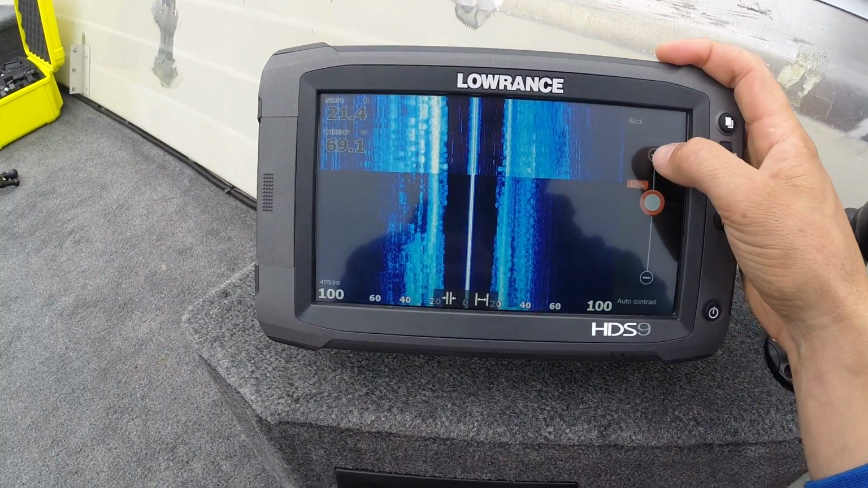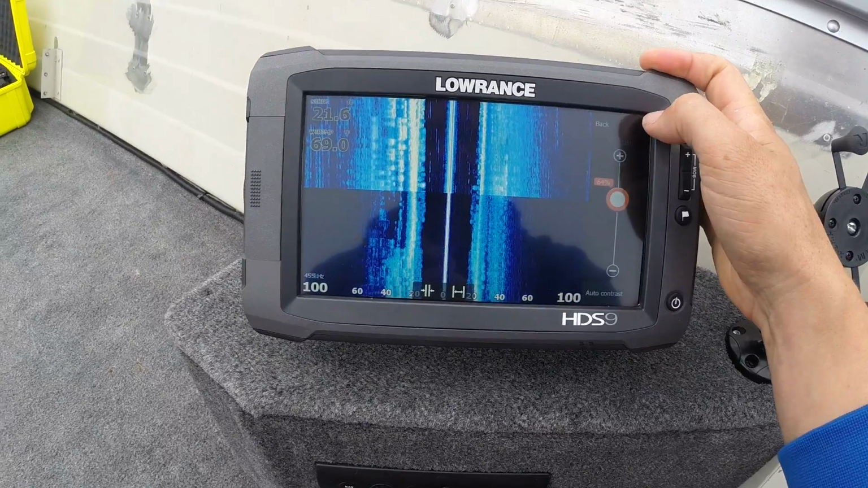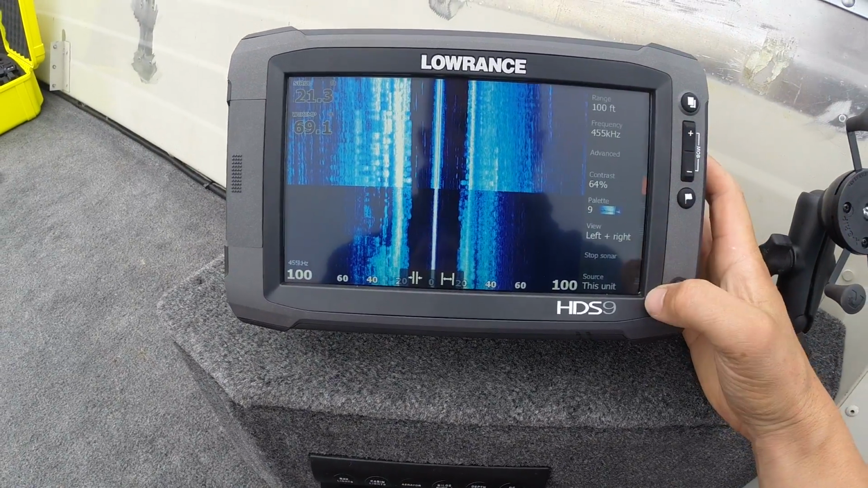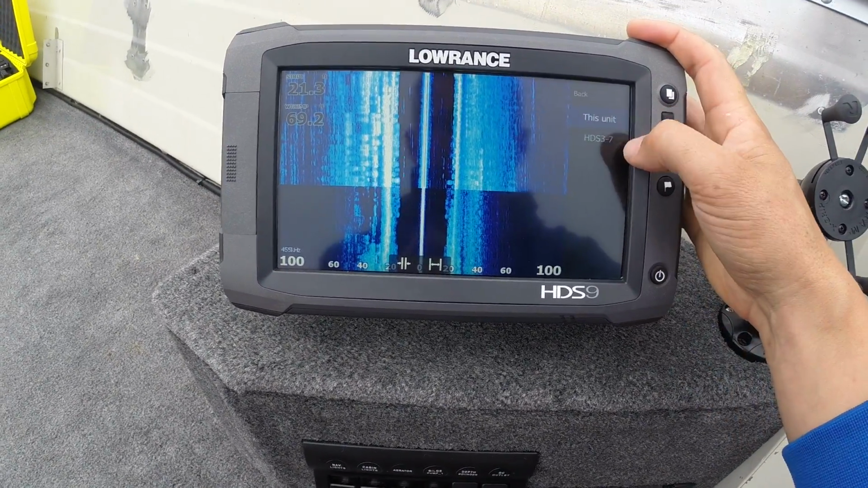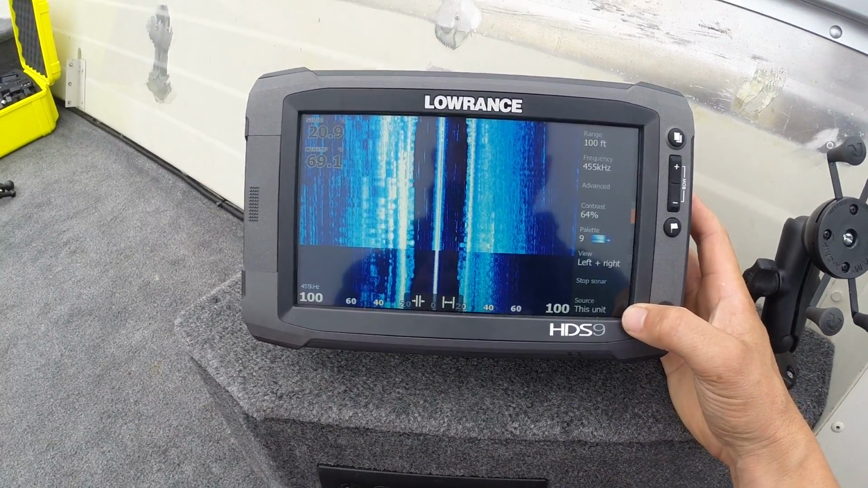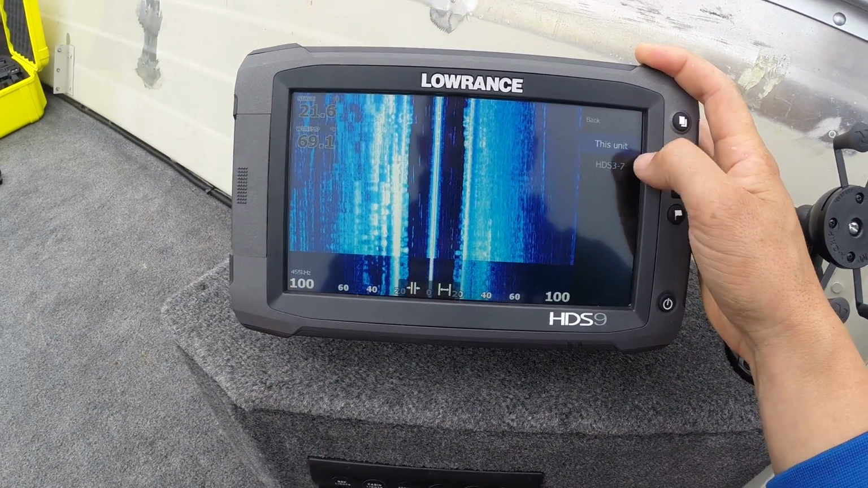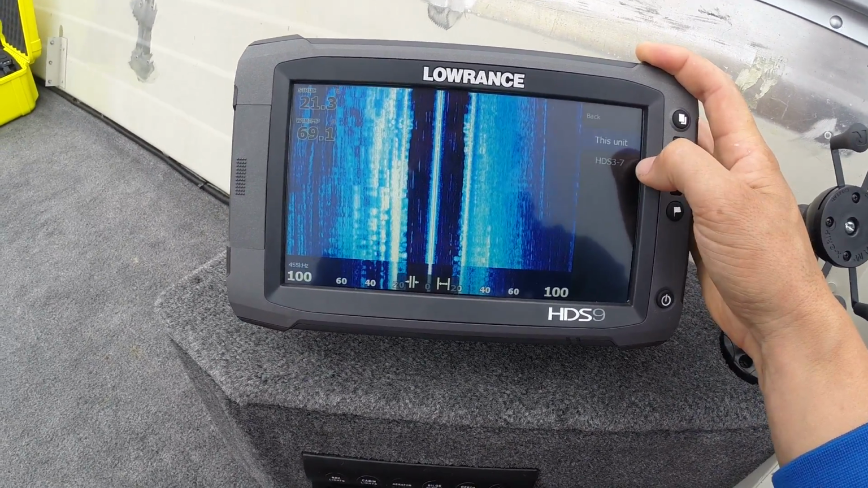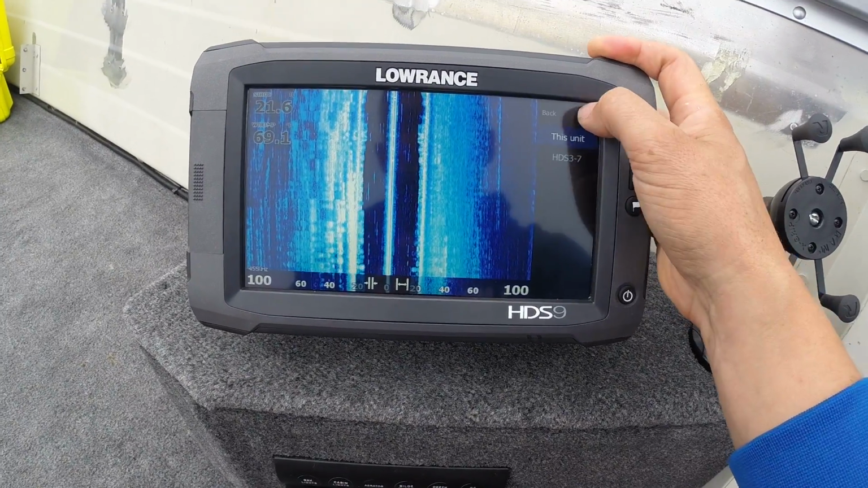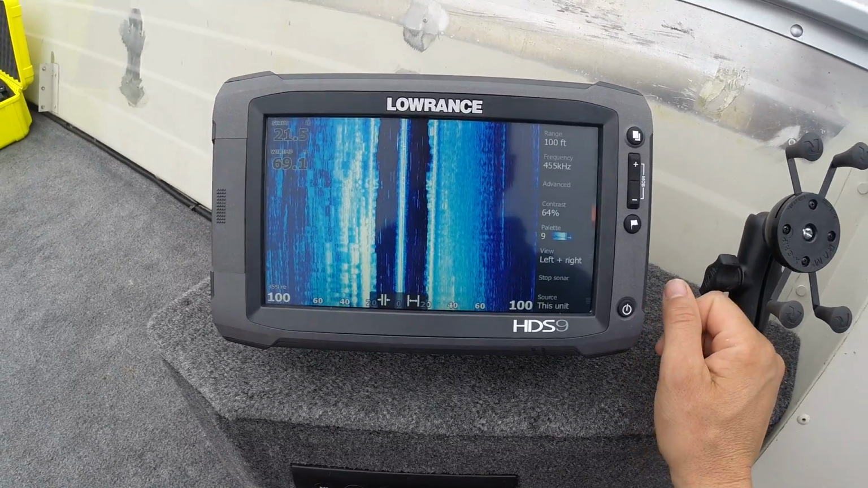Contrast, that's like your sensitivity. I turn that off from auto, and around there is where I'd have it set. And again, you have your source. You can select between the units, whatever you'd like to see. So if you're on the bow of the boat, you want to look at the side imaging, you'd have your other unit, your HDS 9 Gen 2, on here. You can select that and then see your side imaging from the back of the boat on the bow while you're fishing.